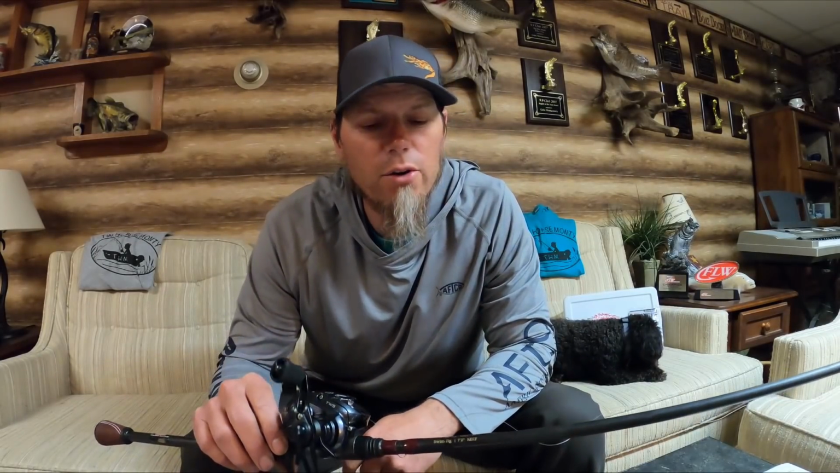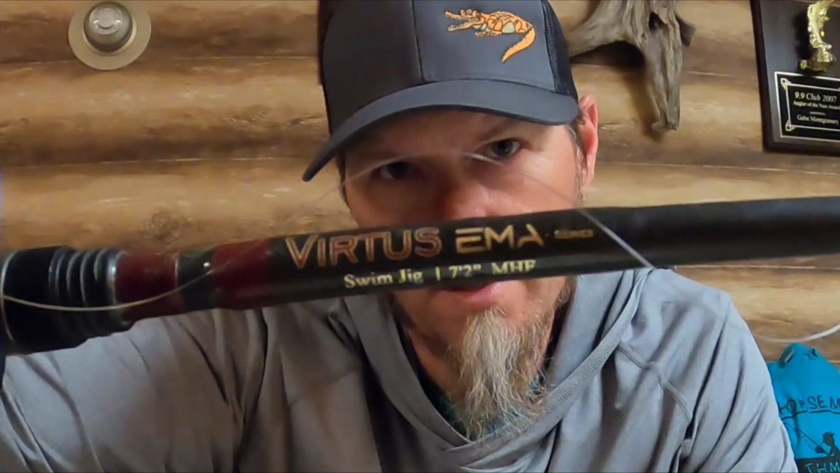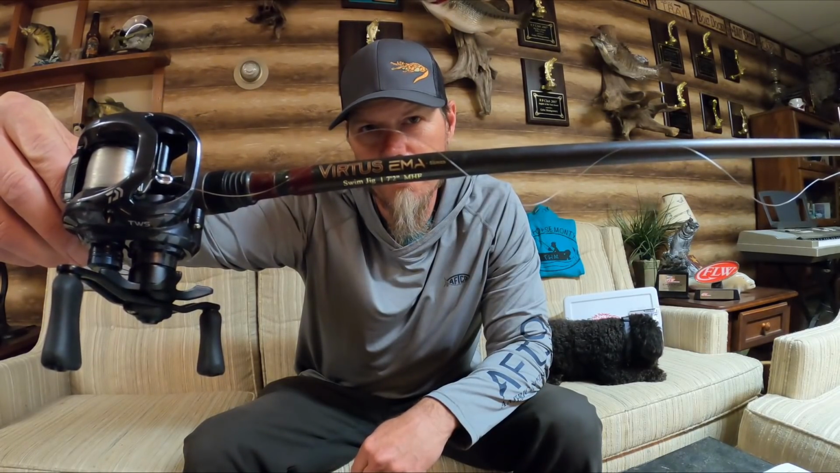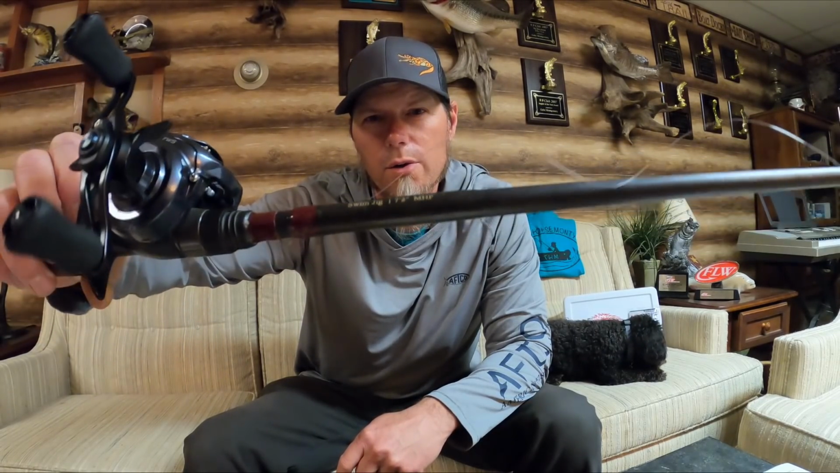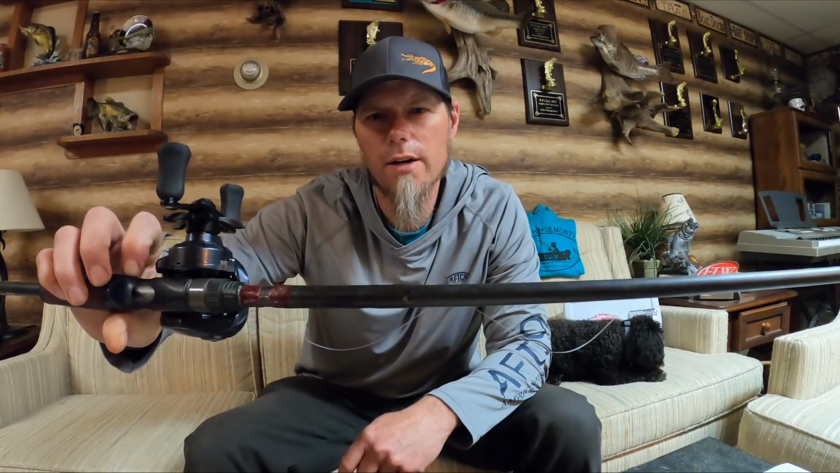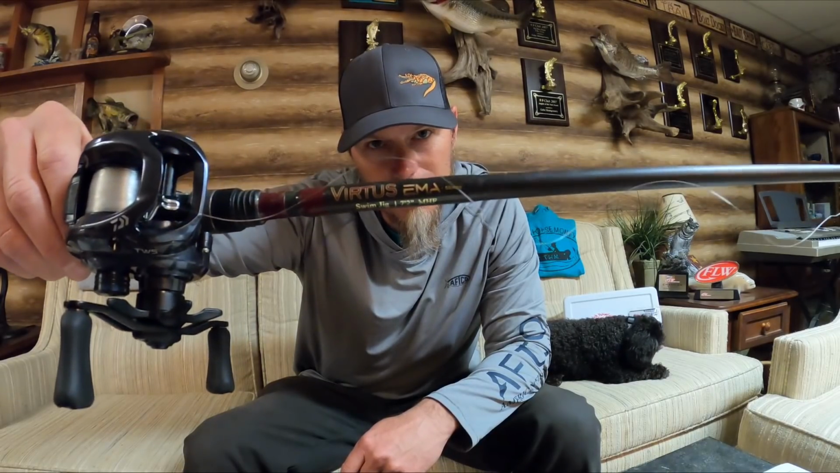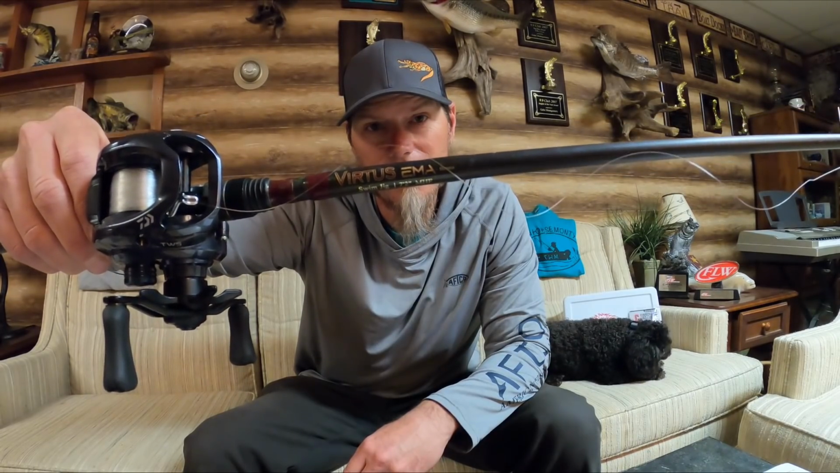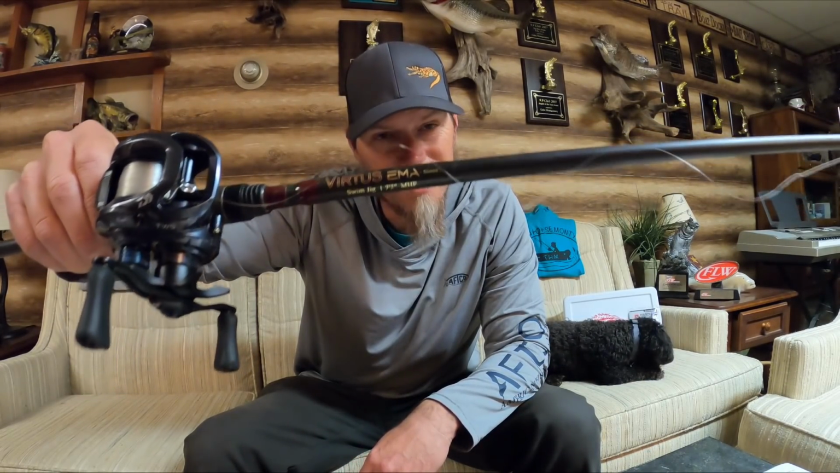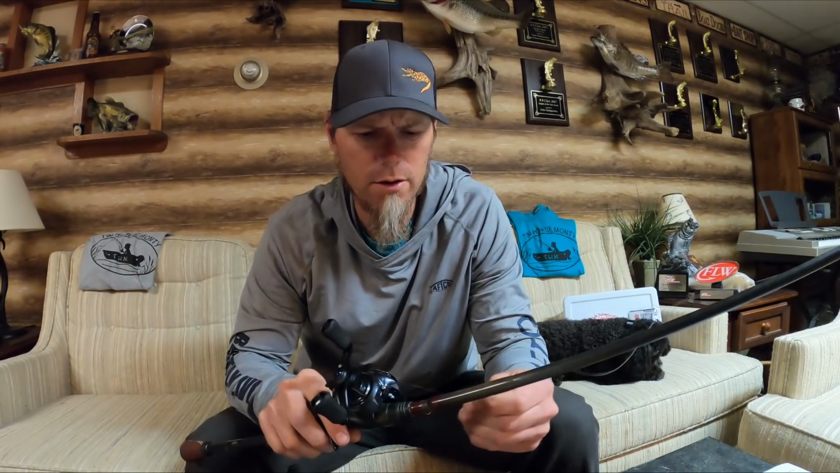I got to fish with a new brand of rod called Virtus. Dale had several of these on the deck of his boat, and I kept picking them up and trying them. I threw, I think it was a medium crankbait rod. I threw this one right here, which was the swim jig rod, a 7'2" medium heavy fast, and I threw the jerkbait rod. Guys, these rods are bad to the bone. They're super, super sensitive. They're very light, and they just feel really good in your hands. I plan on getting a few more of these. I was impressed by them. The sensitivity is amazing on them. They just cast good. The actions are nice.